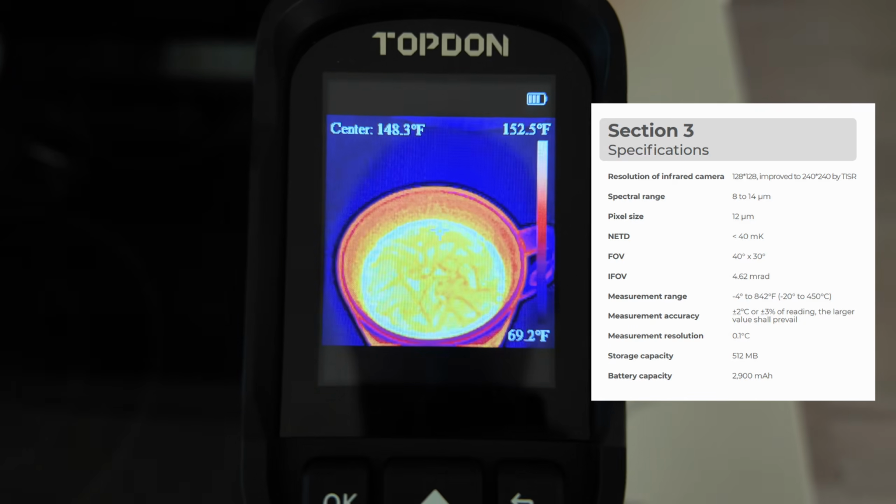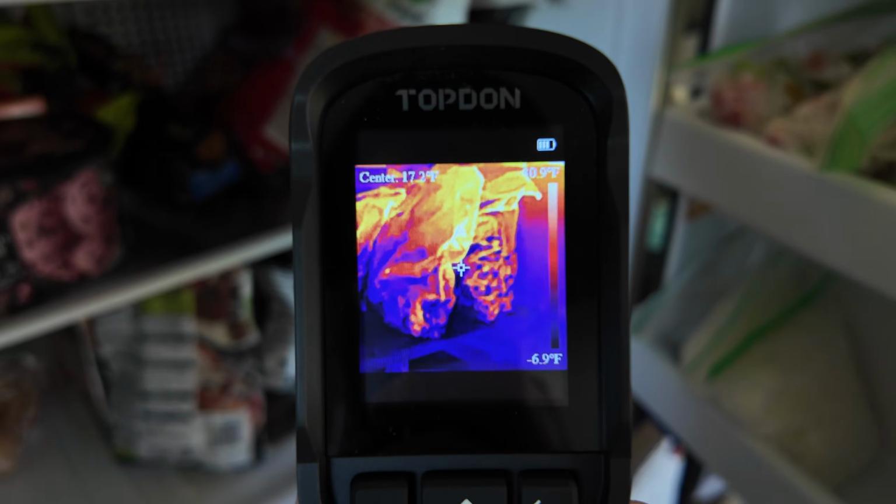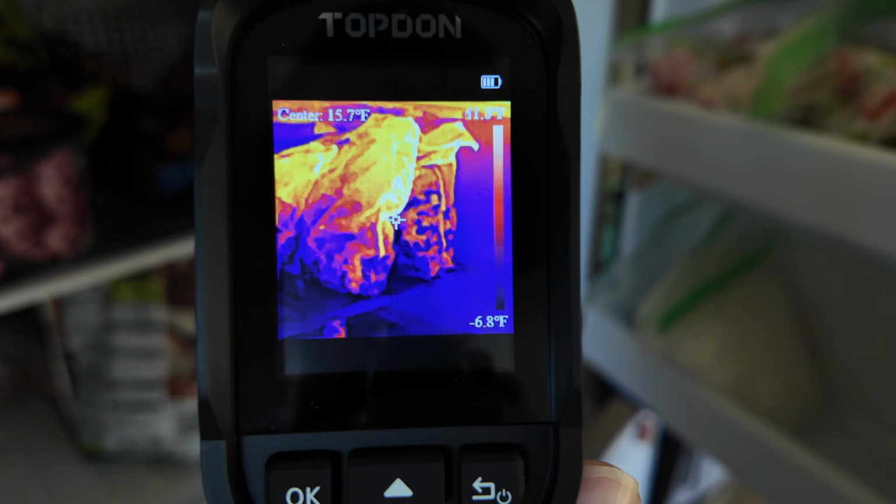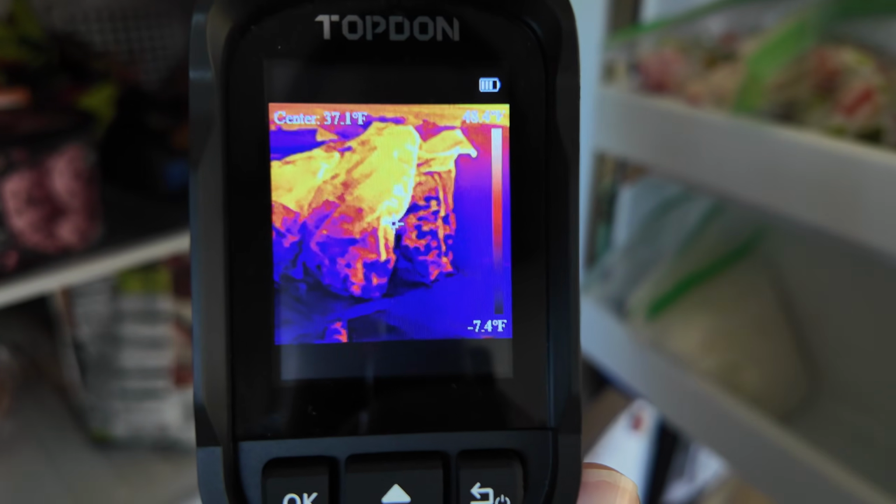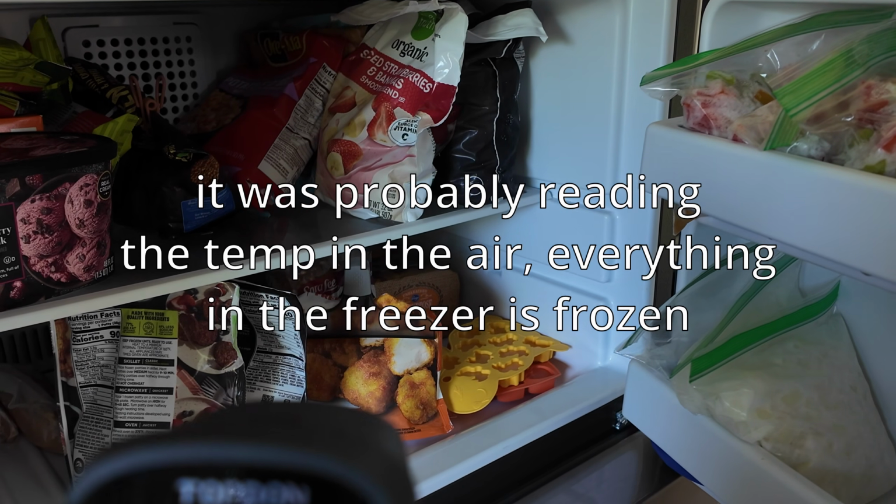Now, as far as the accuracy of the camera goes, I'm not 100% sure how accurate it is. You could probably do some experimentation with ice and boiling water and stuff. But for me personally, it's not really about the accuracy. Here in my freezer, it looks like we have around 11, 12 degrees Fahrenheit. So this stuff up here looks hot with the color, but it's at only 42 degrees Fahrenheit. That's pretty warm for a freezer.